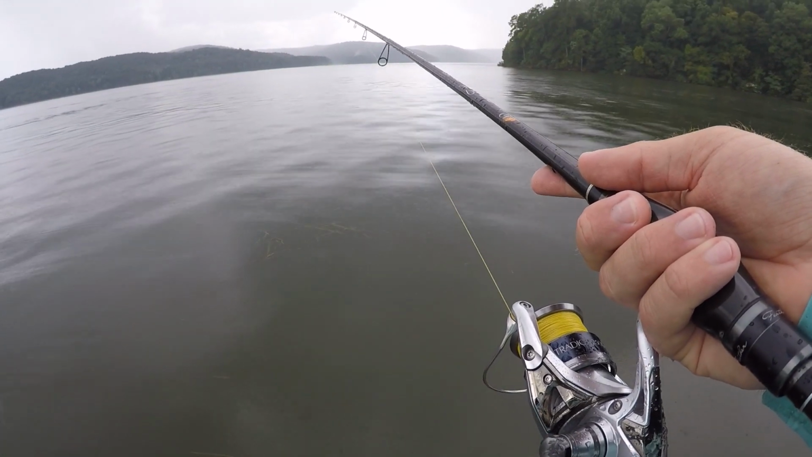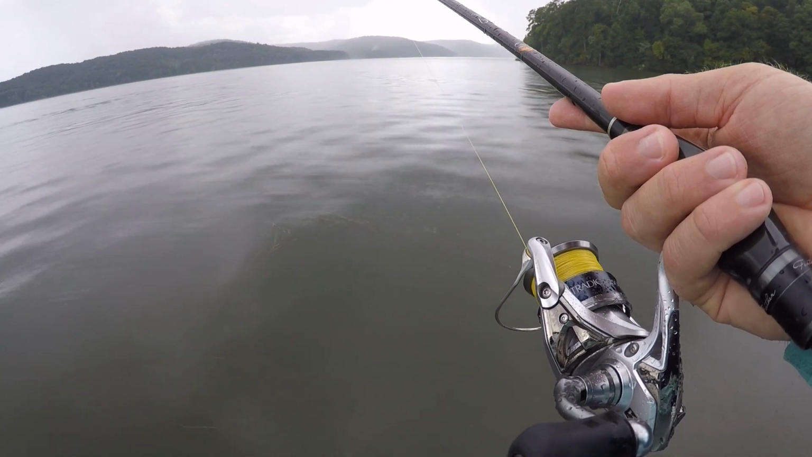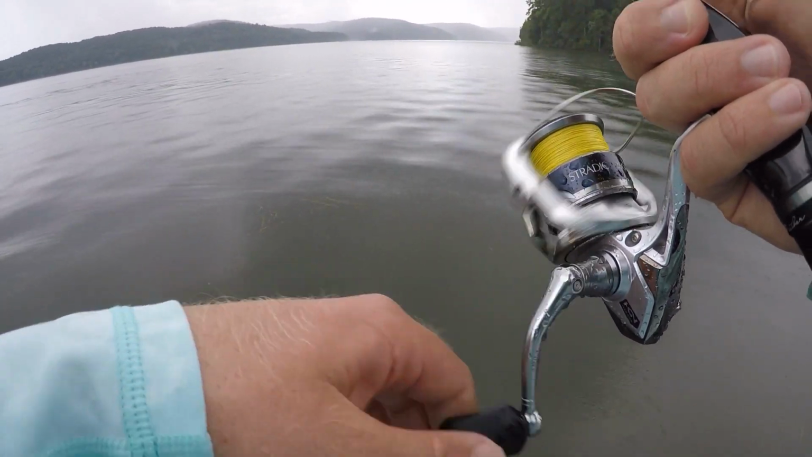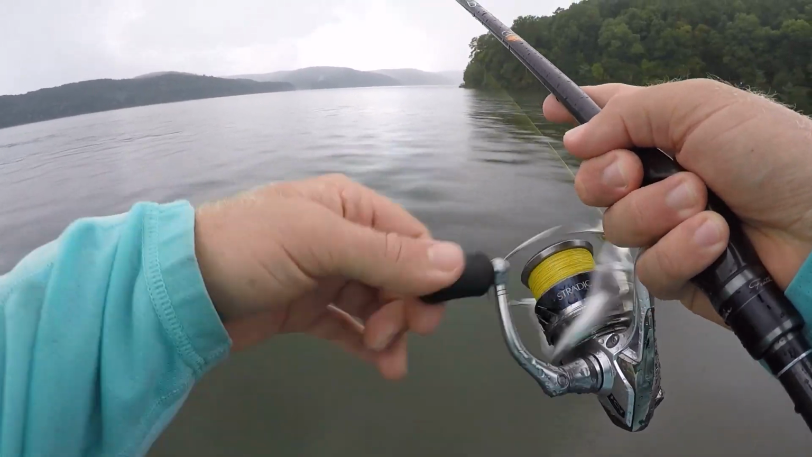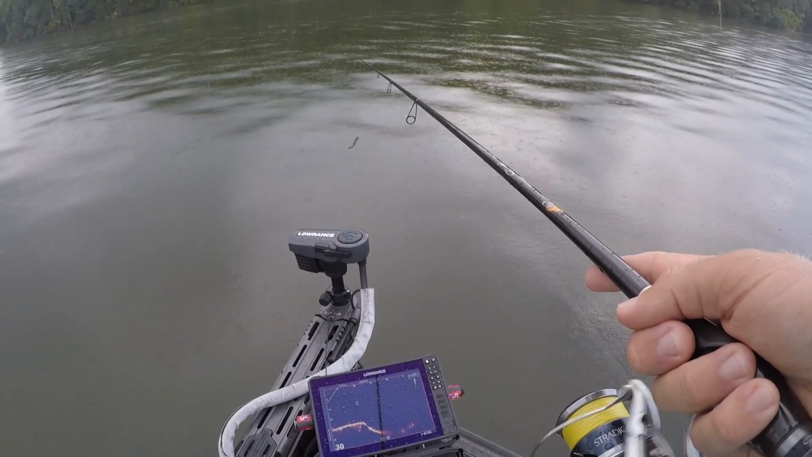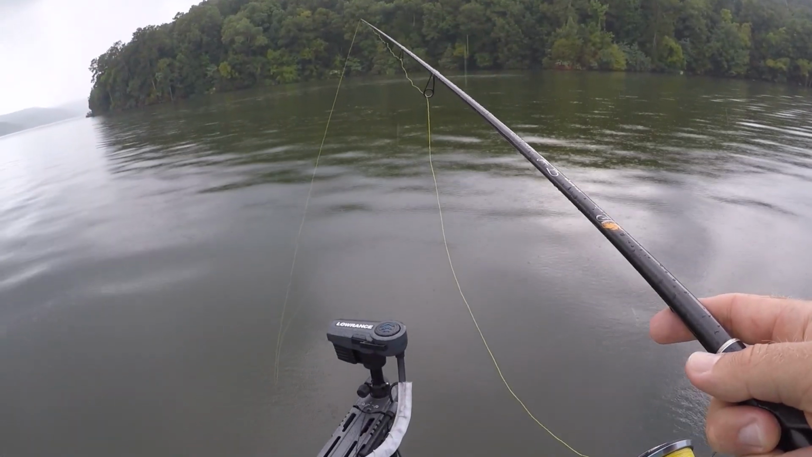A lot of the times just letting it sit there is a good way to catch them too. I don't know why they like it just sitting there, but maybe it's just that it's in front of their face long enough that they just can't help themselves. But I won't give it too long. I'll drop in front of a fish for, I don't know, maybe 30, 40 seconds. And if I don't get that fish to bite, I'm going to target another fish on the screen.